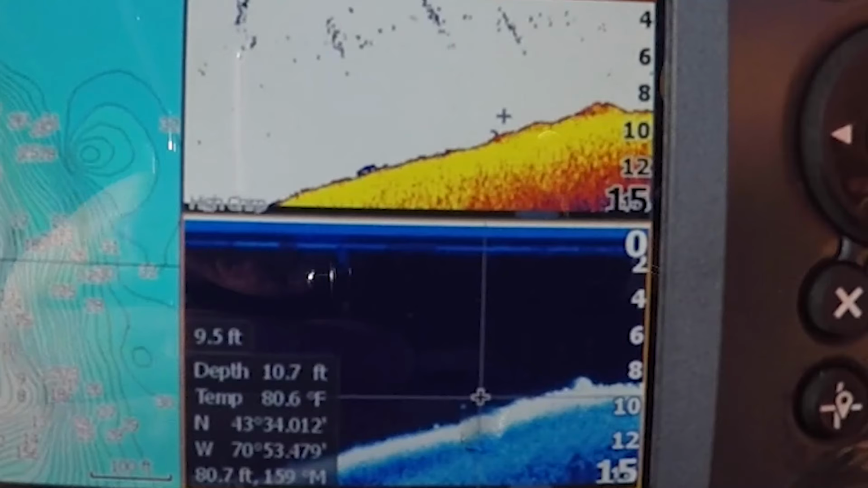Alright, last one. So the imaging, it's not spectacular, but it is what I thought. I'm pretty confident that that's a bass. Let's start with the 2D, or I'm sorry, the down scan, the bottom screen, right? Right next to the left side of the cursor, just below the left side, like diagonally left, you'll see a little circle there, a little grain of rice. Okay, that's what I saw first.